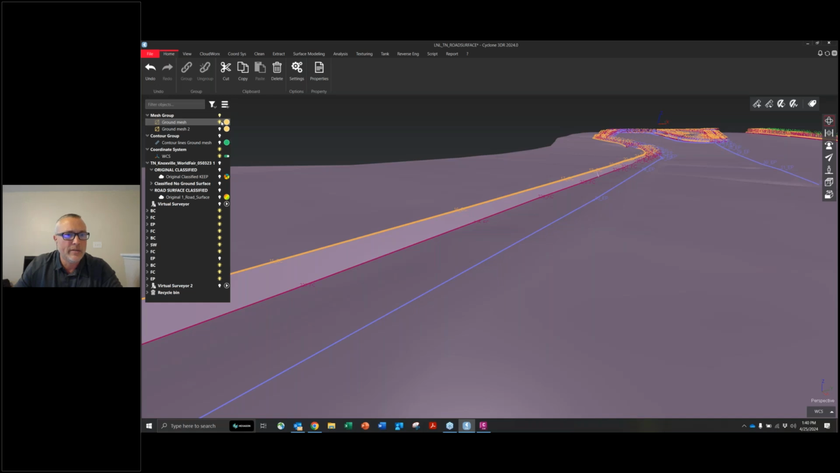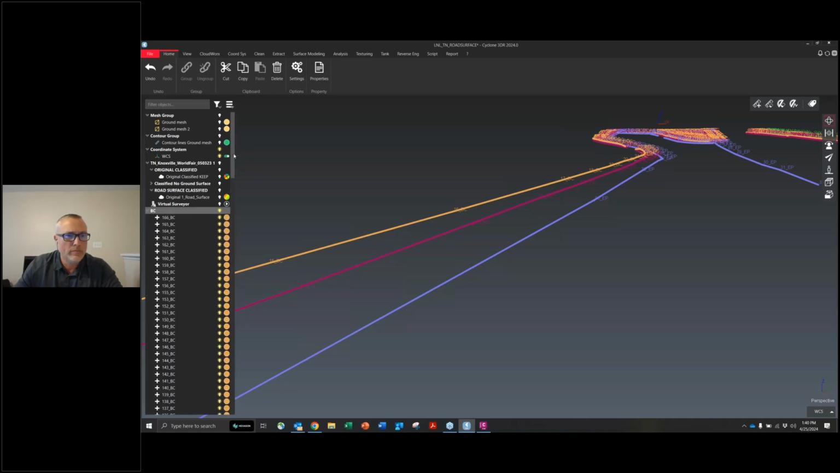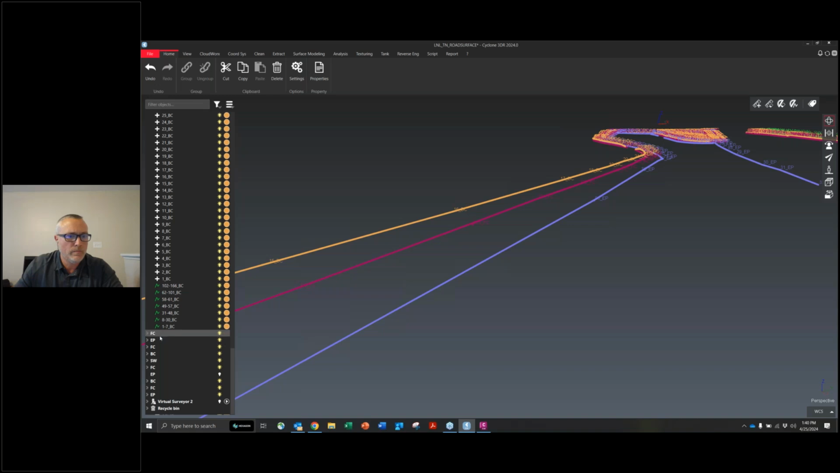And the same thing. Now we're going to go through here. We're going to select all our break lines, and same thing as before. And wait for it to pop up here.